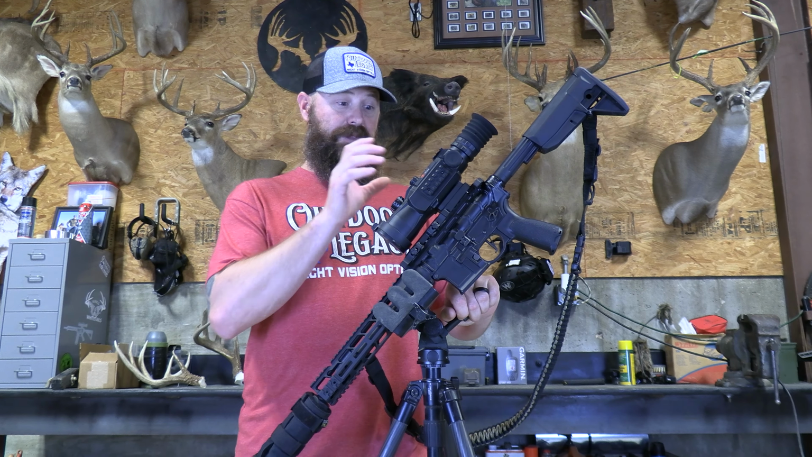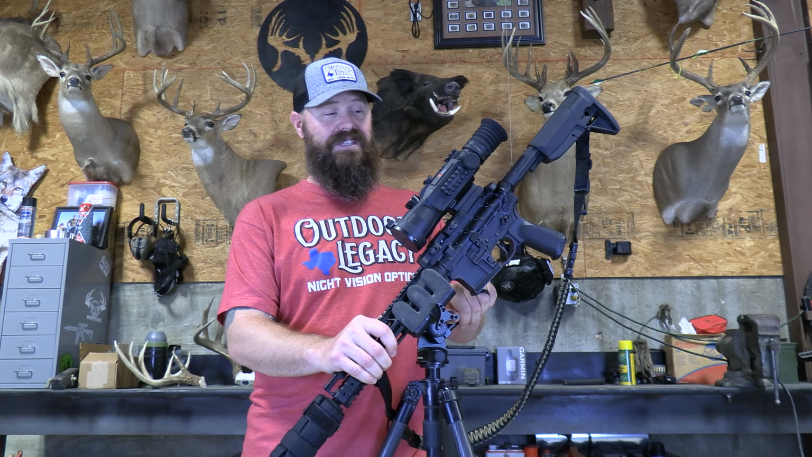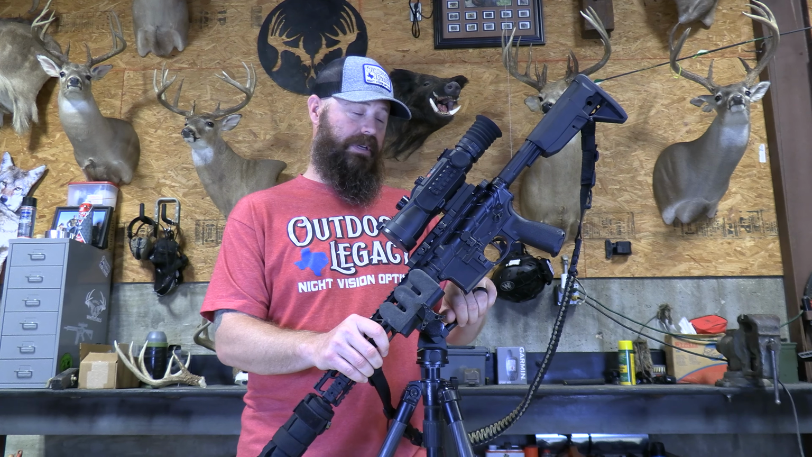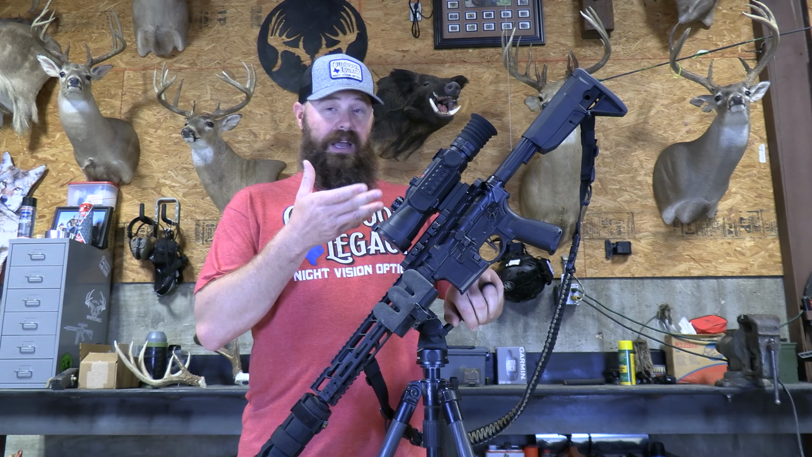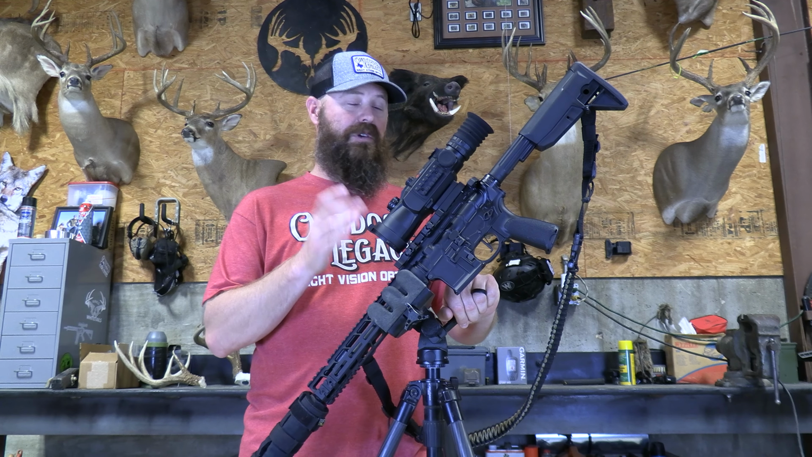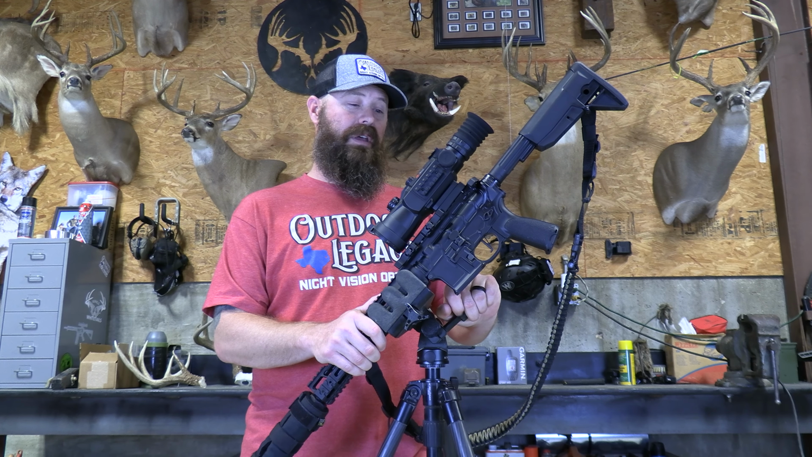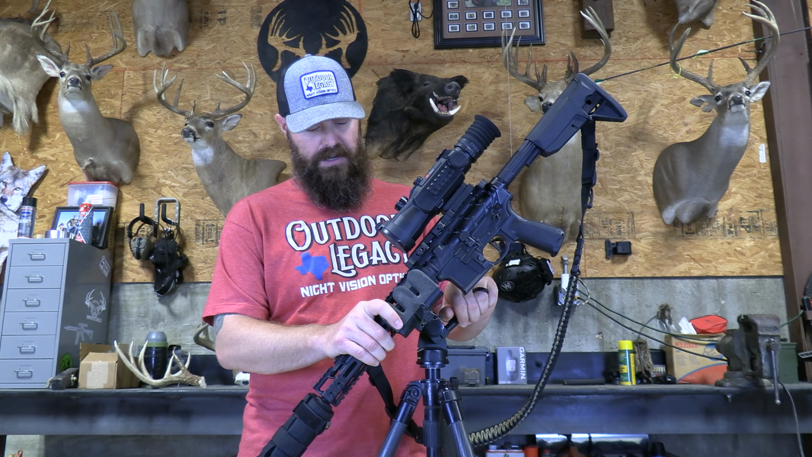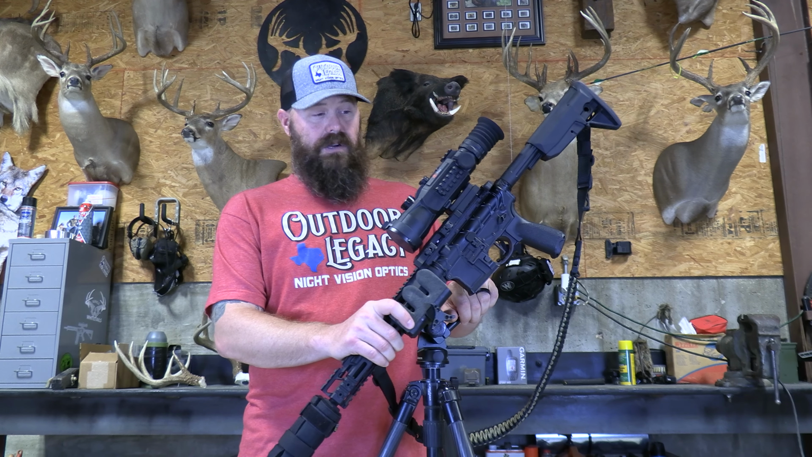This hybrid right now is $6,999, so a $7,000 unit. You're getting a lot for $7,000. You're getting a heck of an image, a good scope, a solid quality built scope, and one of the best displays on the market today.